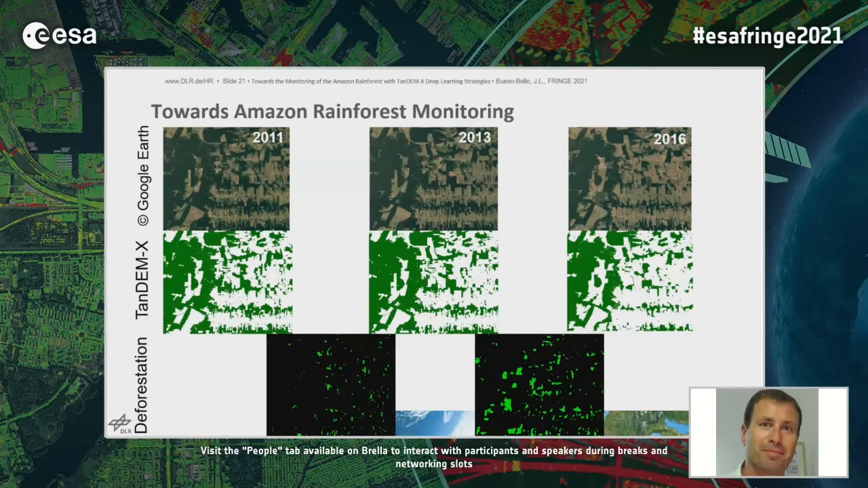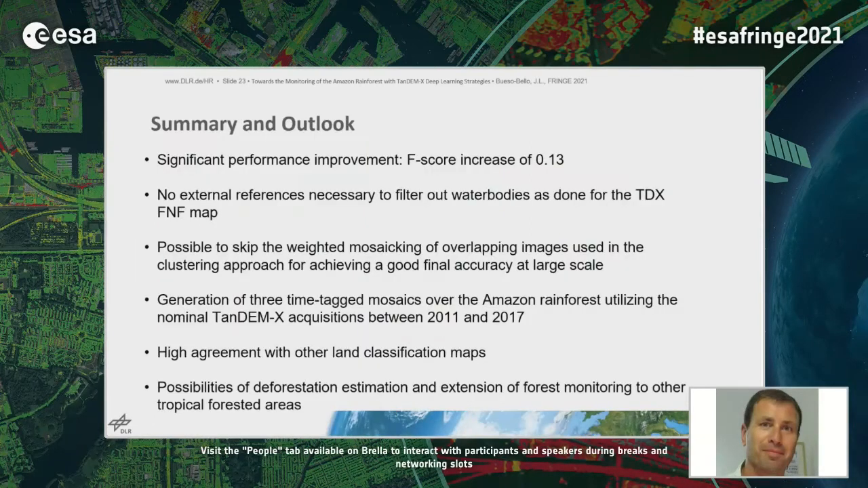Finally, there is a significant performance improvement by using deep learning strategies. Moreover, it's possible to classify other kinds of land covers, also looking for water.